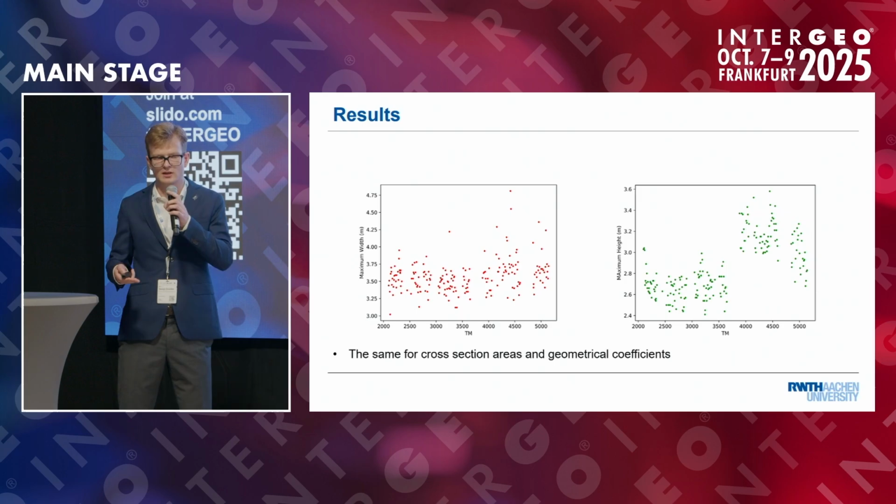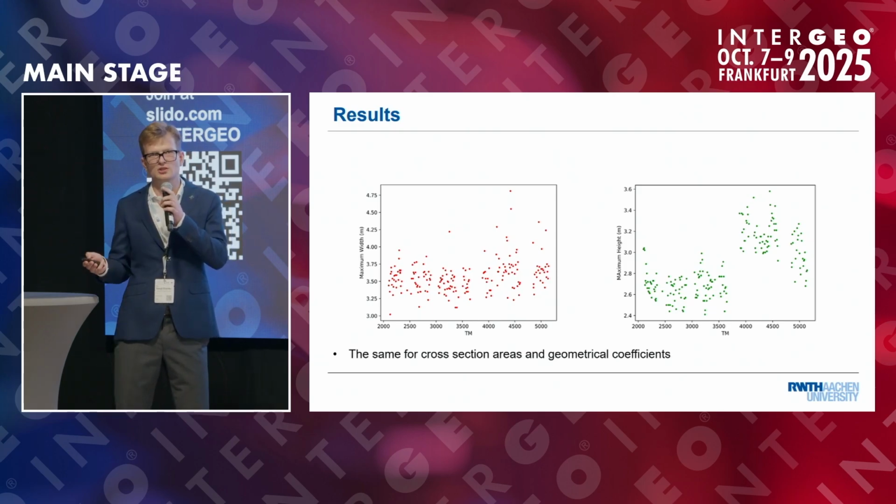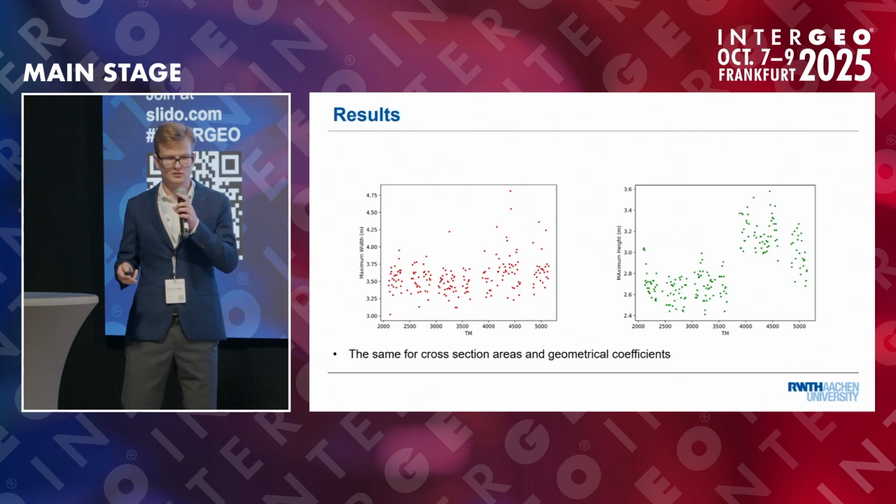Probably, we can say, against the coordinate. And we really see some important geological correlations here, like that we have bigger cross-sections, let's say larger deformations, in the places where the rock mass is more structured, where the material is loose, and so on.